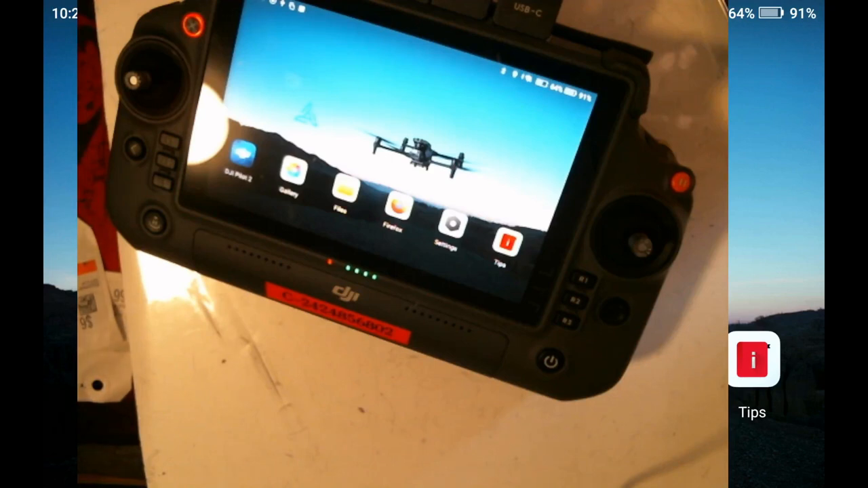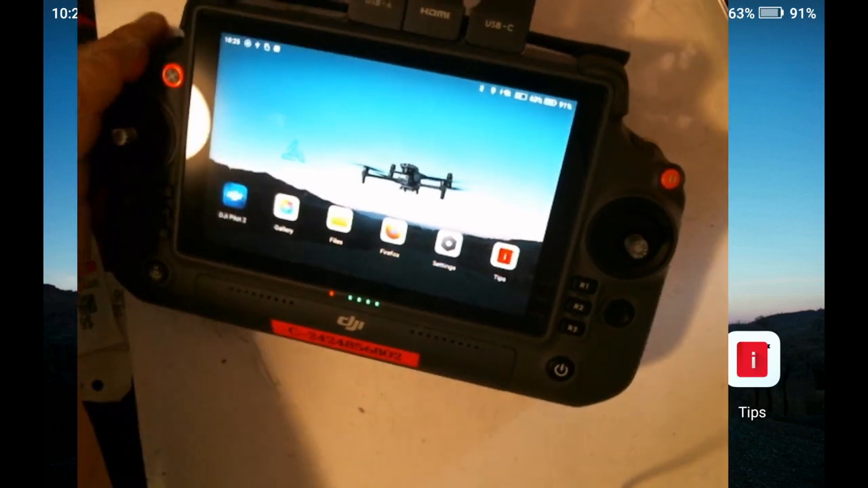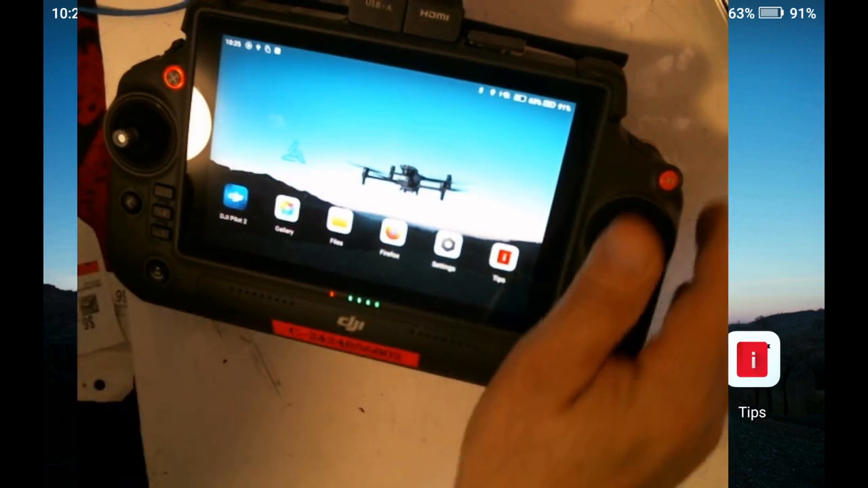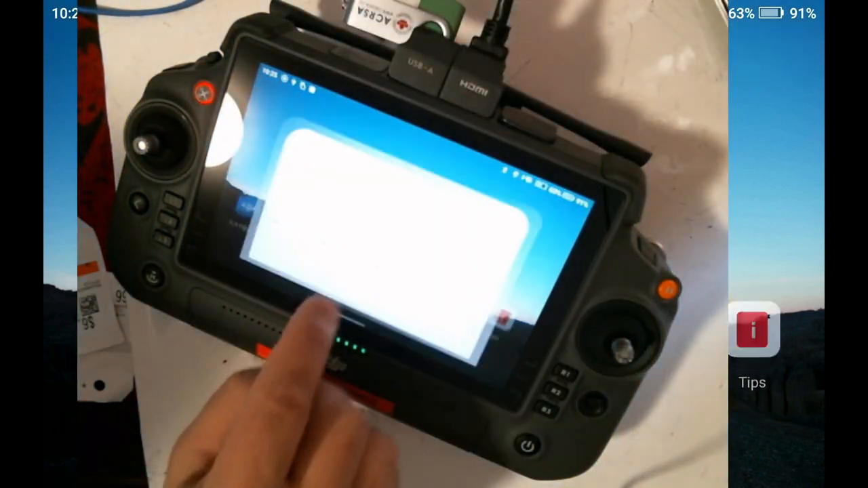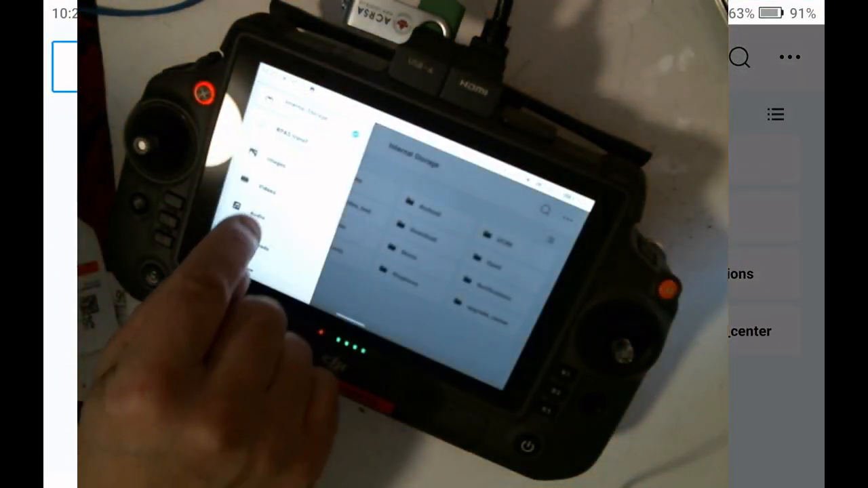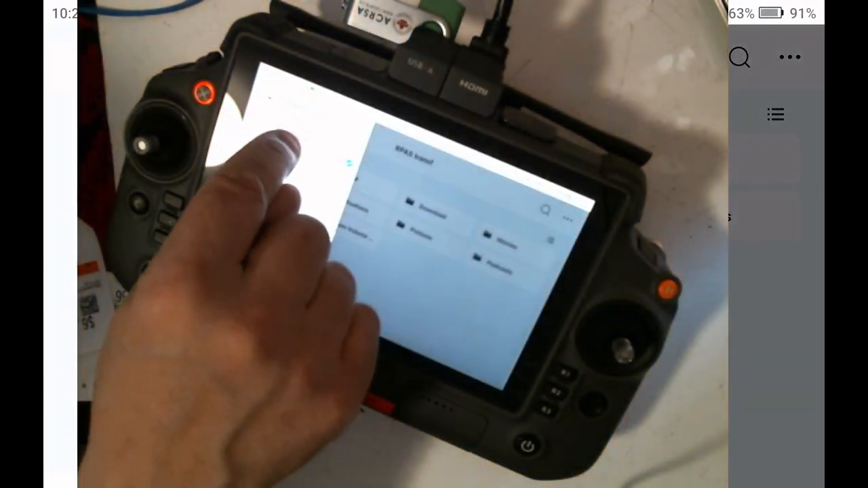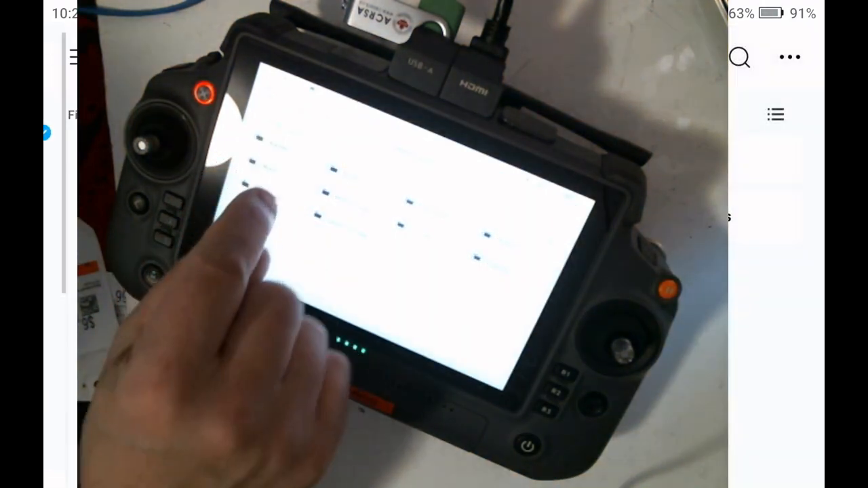Okay, so we've formatted that memory stick. So now I'm going back to the AirPass here. I can unplug that USB-C that I had plugged in there. There's the same memory stick put in. If I go into Files and I go to see my drives, you notice that I had called it AirPass Transfer. Well, I can see that drive a lot easier.